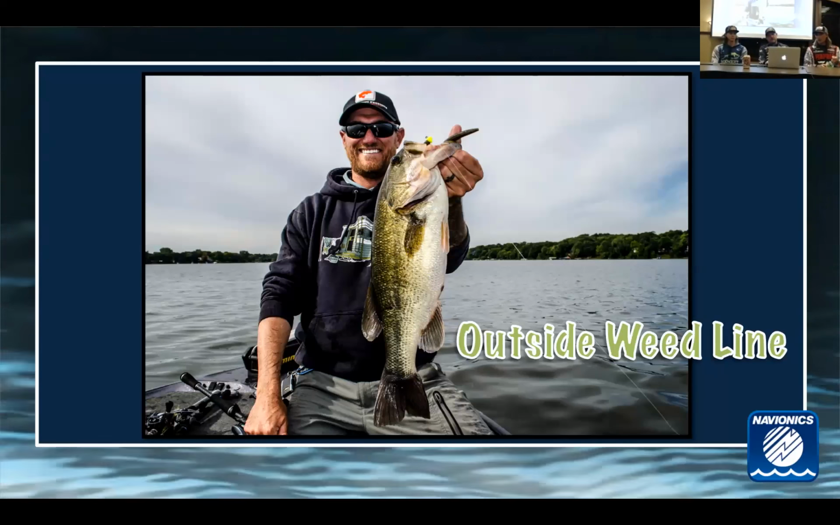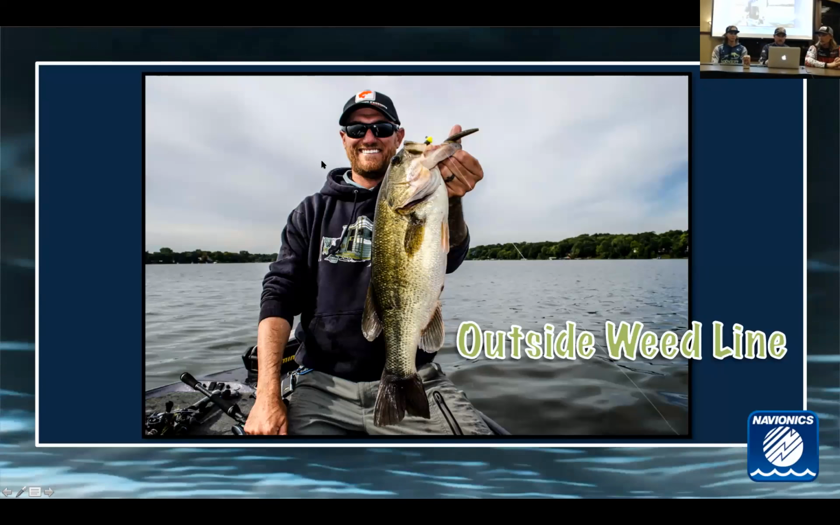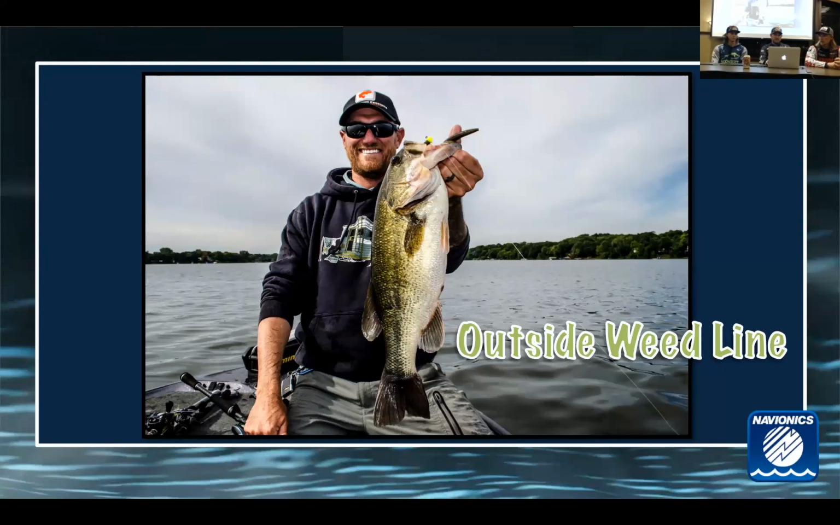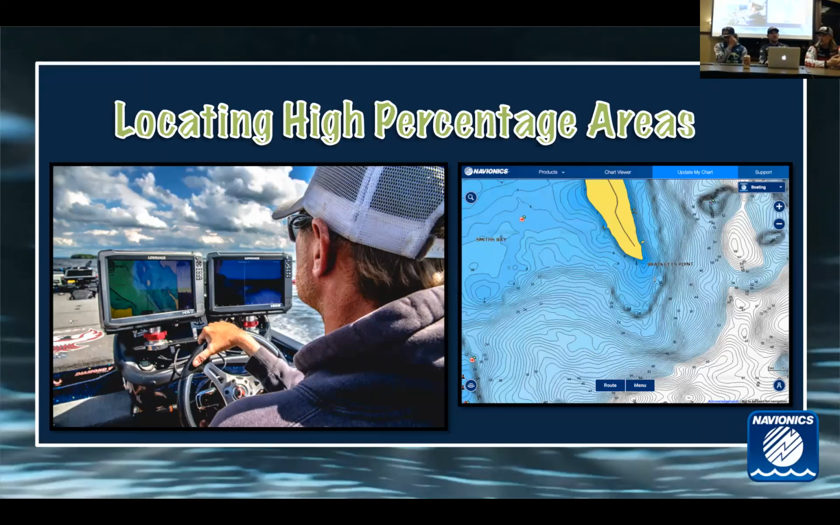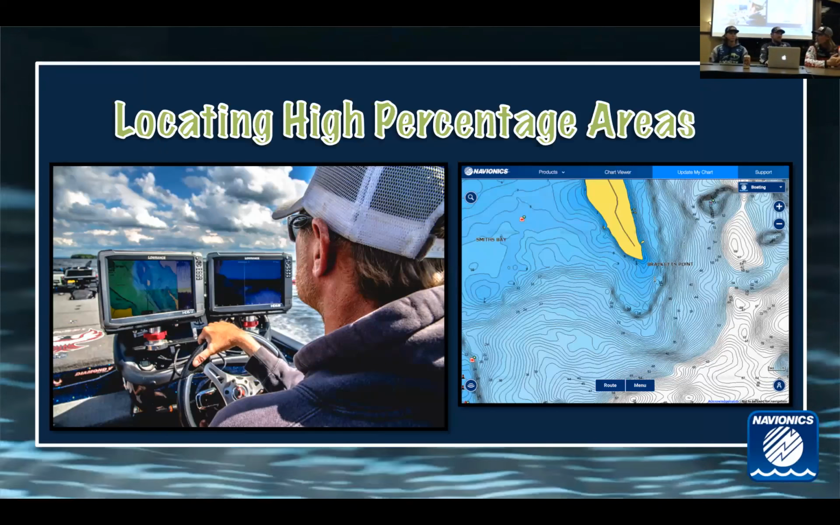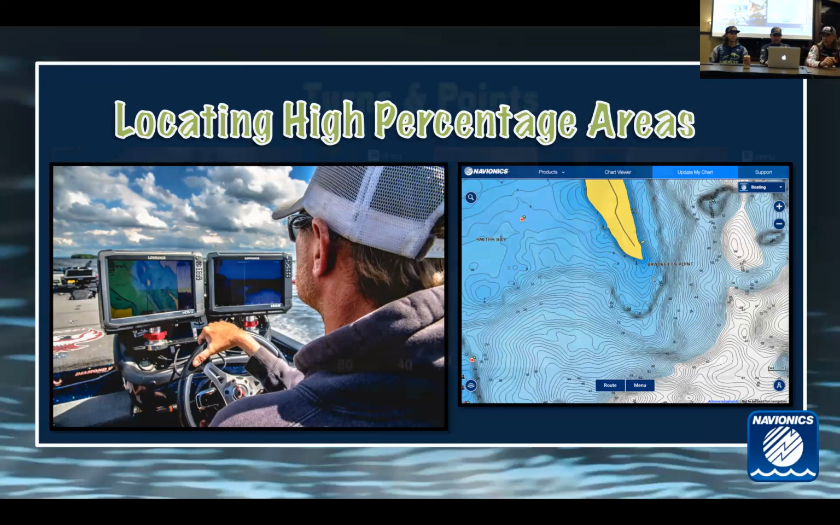Now it looks like we're sliding to the outside of the weed line. This is a Minnesota nectar right there. That's an Outcast Tackle jigworm. We use that a whole bunch. We'll get into some of that presentation type stuff here in a minute. This is just locating high percentage areas, using your electronics, using your Navionics mapping, getting out there and rolling around. First you've got to figure out where they're going to be, time of year and stuff like that. With the shallow stuff, a lot of it's visual. You're doing it with your eyes.